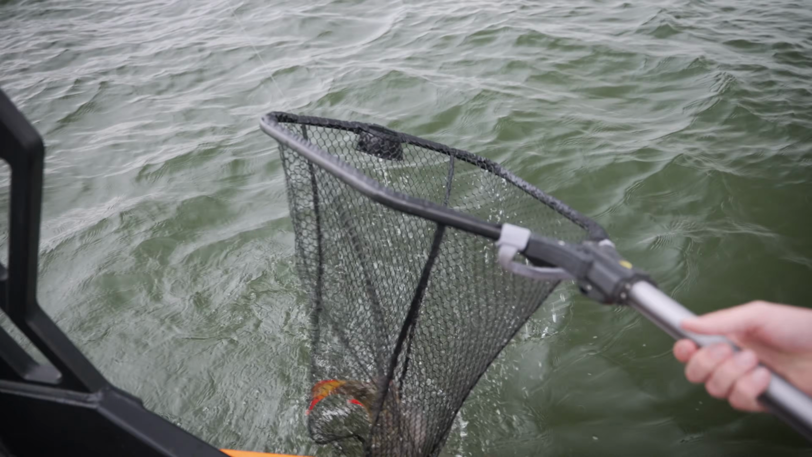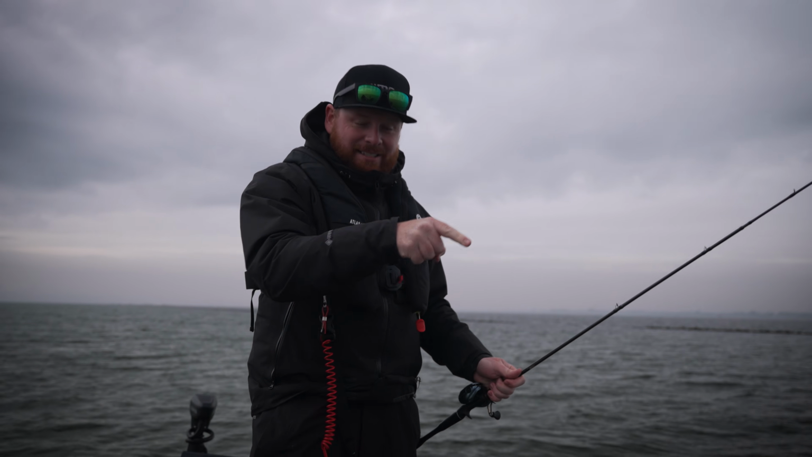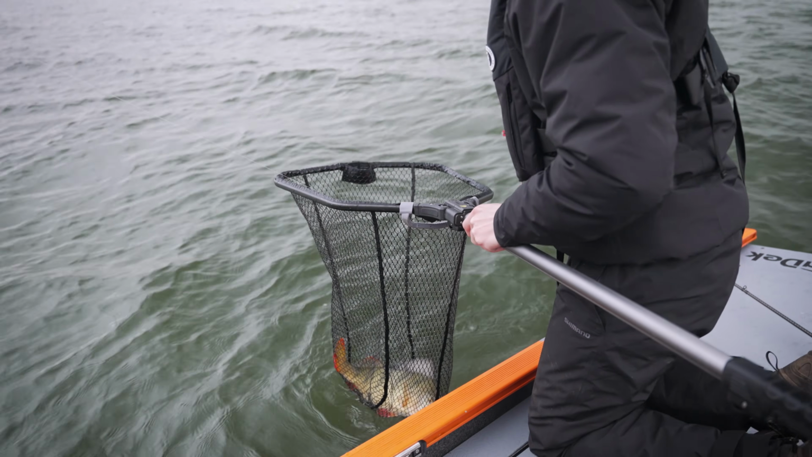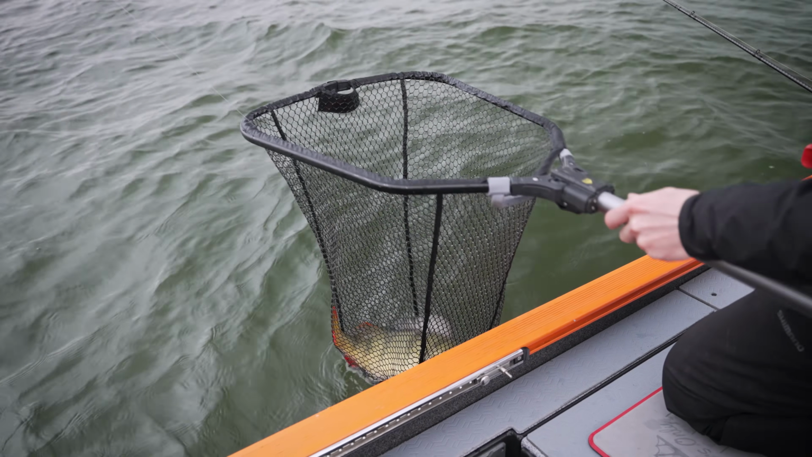Oh my gosh, that is big. Yes! Come on! That is a proper perch. That is so big. That's certainly much bigger than anything we've caught so far. Oh my gosh, that's a proper fish.